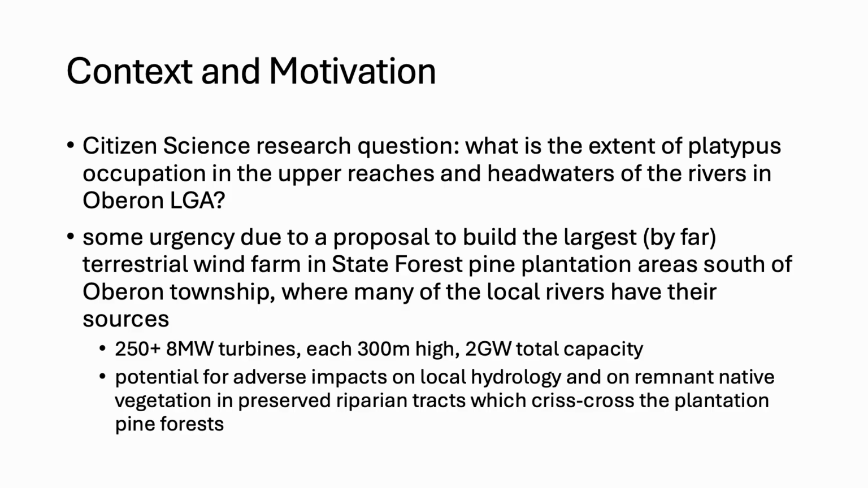And there is some urgency in investigating this question due to a proposal to build what is by far the largest terrestrial wind farm in Australia in state forest pine plantation areas south of Oberon Township, where in fact many of these local rivers have their sources. The proposal is for more than 250 8-megawatt turbines, each about 300 metres high. That's about the height of Centrepoint Tower in Sydney, with a 2 gigawatt total nameplate capacity.